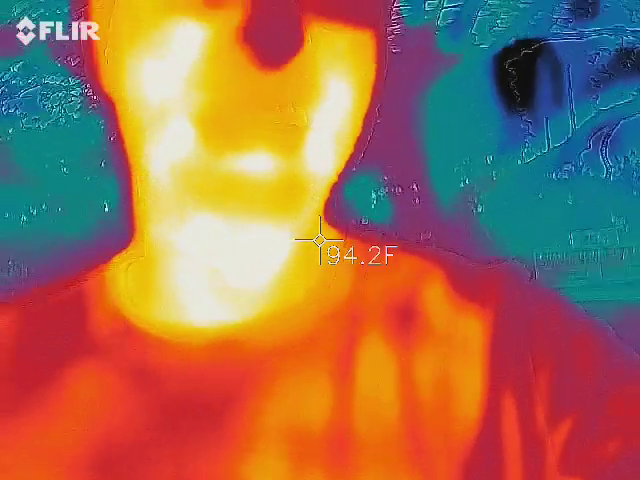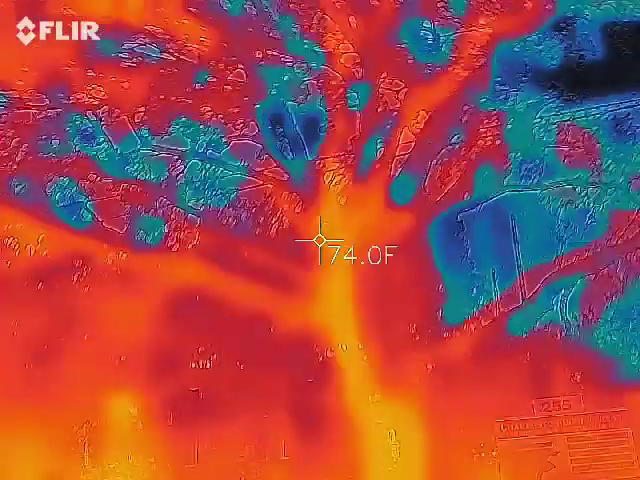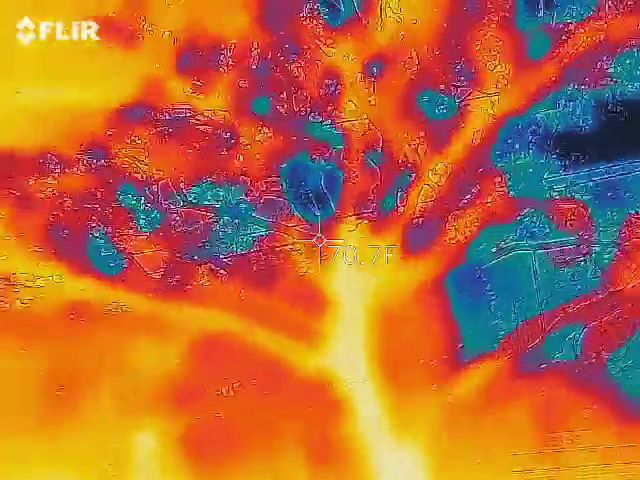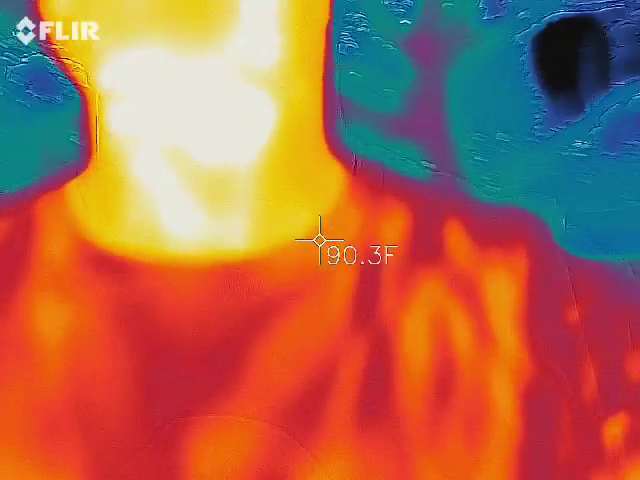So let's take me out of the picture and watch what happens. You see how everything kind of fluctuated a little bit? The trees are still red. Well, now they should be blue and black again. It's going to go based off of the temperatures that it senses within the screen only.